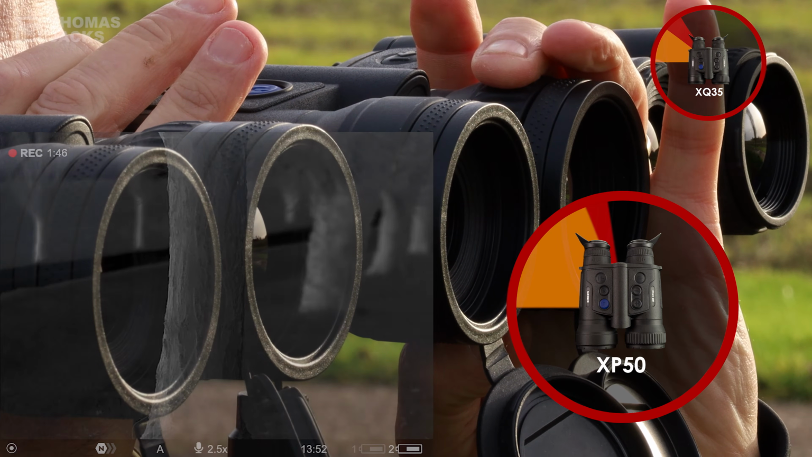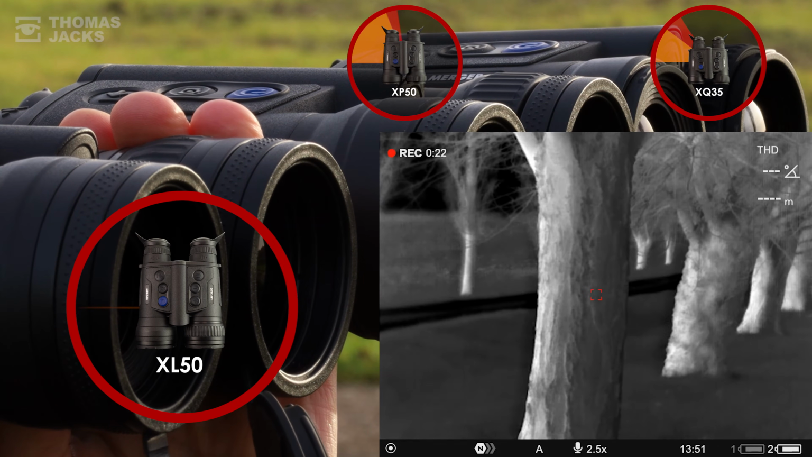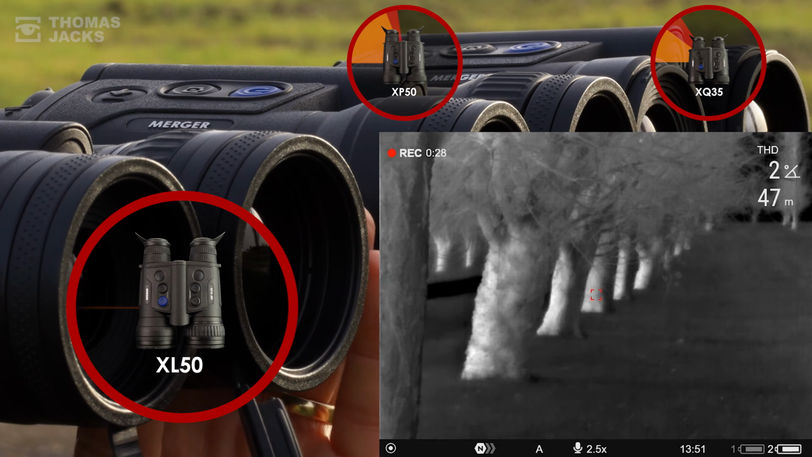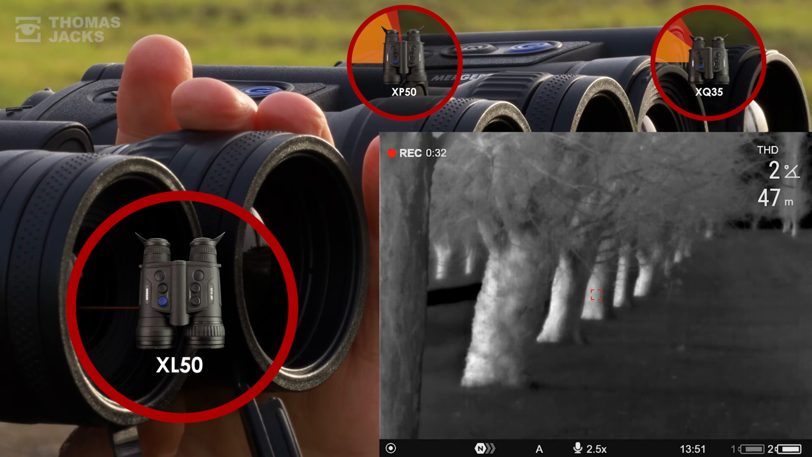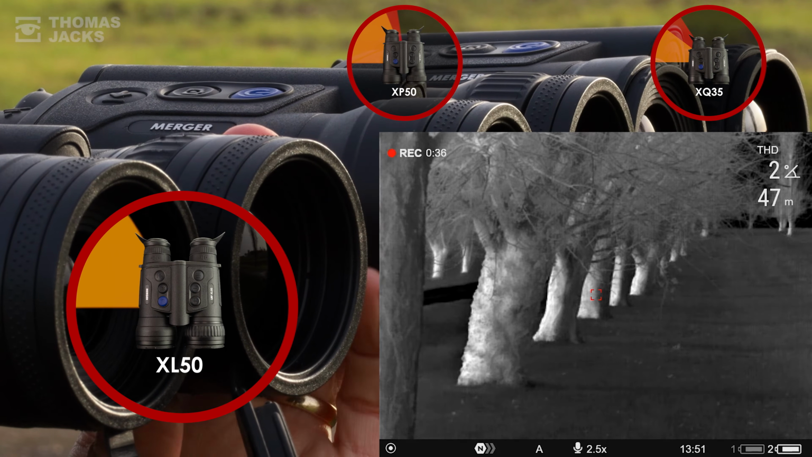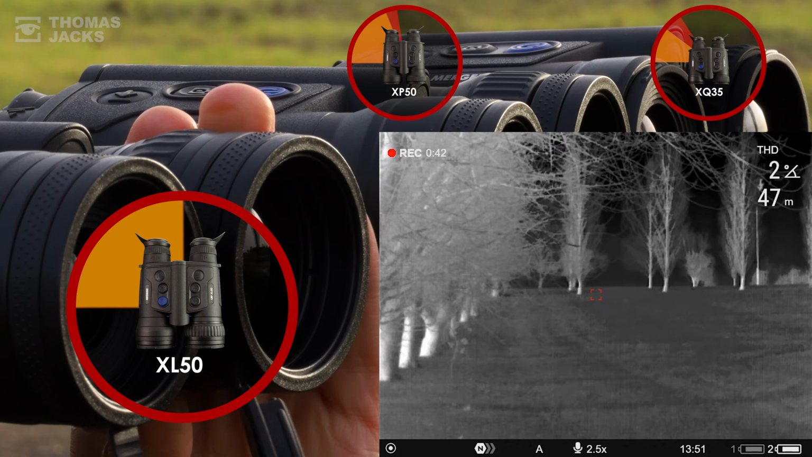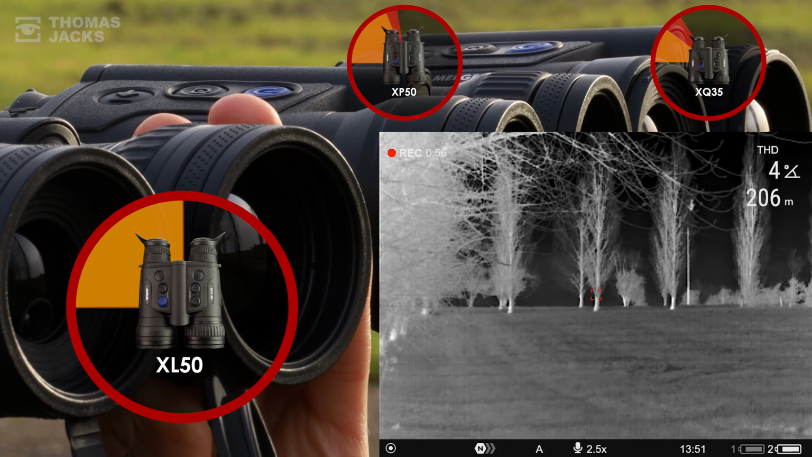So on to the XL50. Its huge 1024 by 768 HD sensor at 10 meters is incredible. Smaller 12 micron pixels means finer detail, but let's see how they look uprange when there's lots of cooling moisture in the air. Bring it into focus, and that's noticeably more shift from 10 meters to 50 meters, and the humidity might be limiting that depth of focus. We'll tell if that's the case at 200 meters.